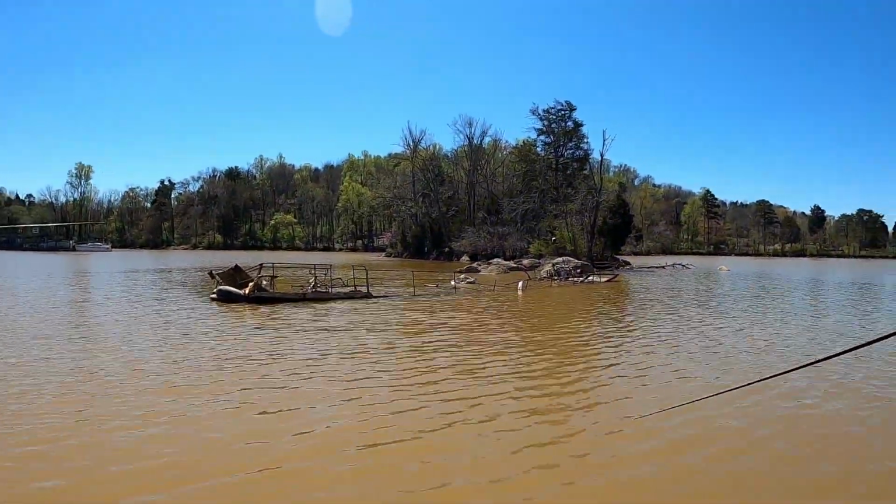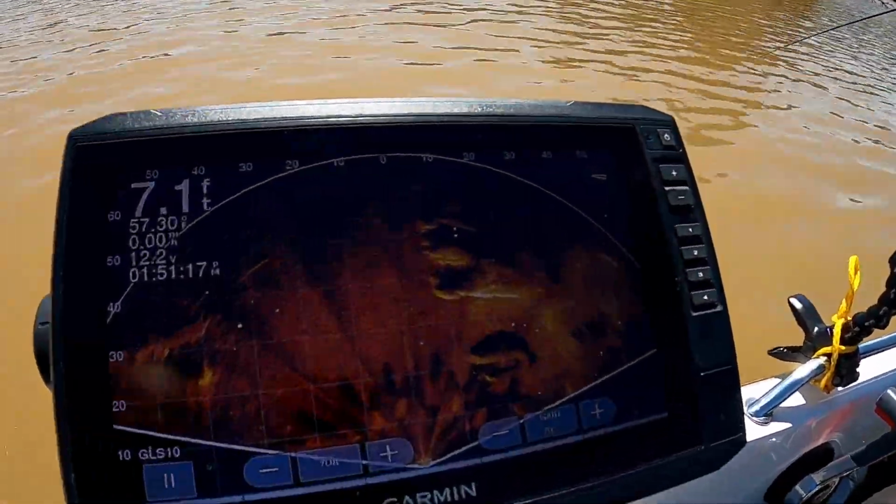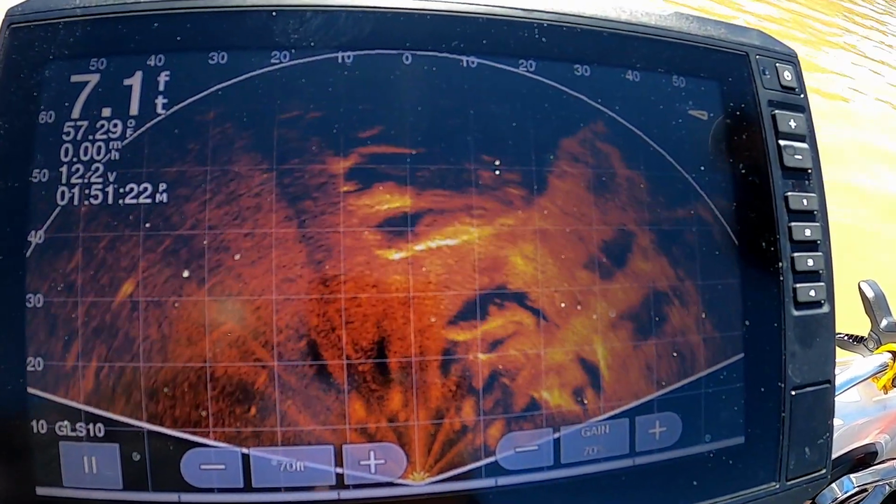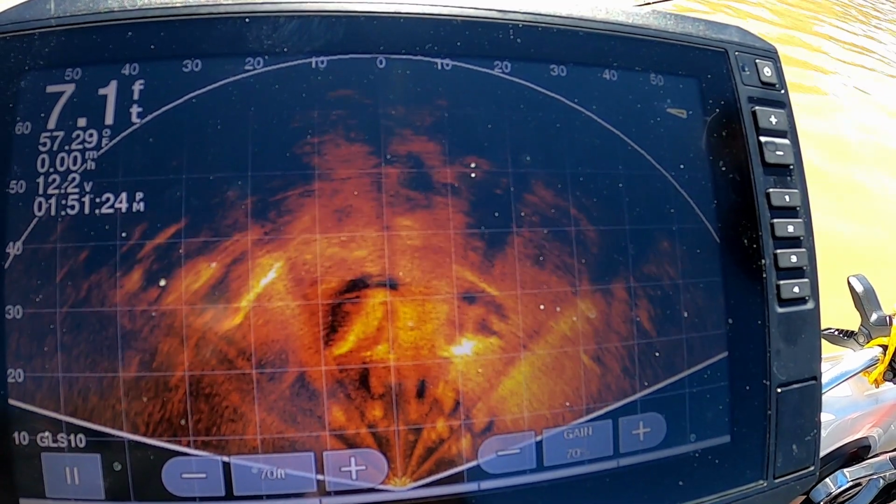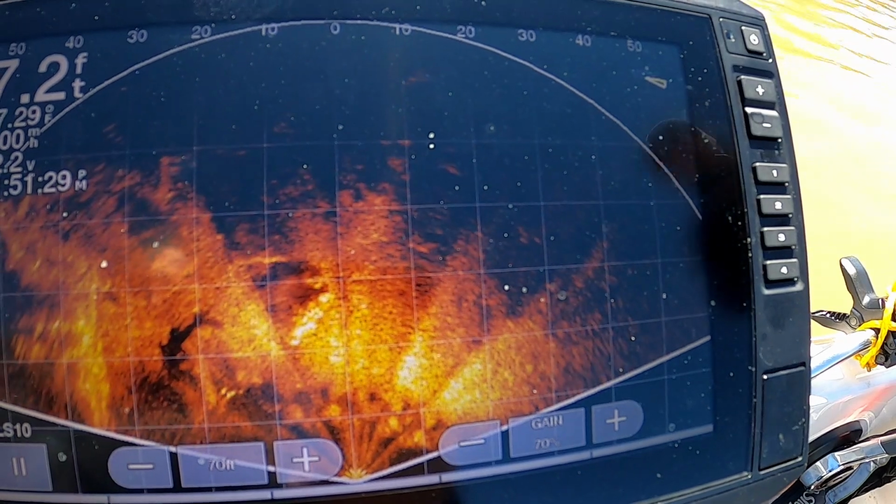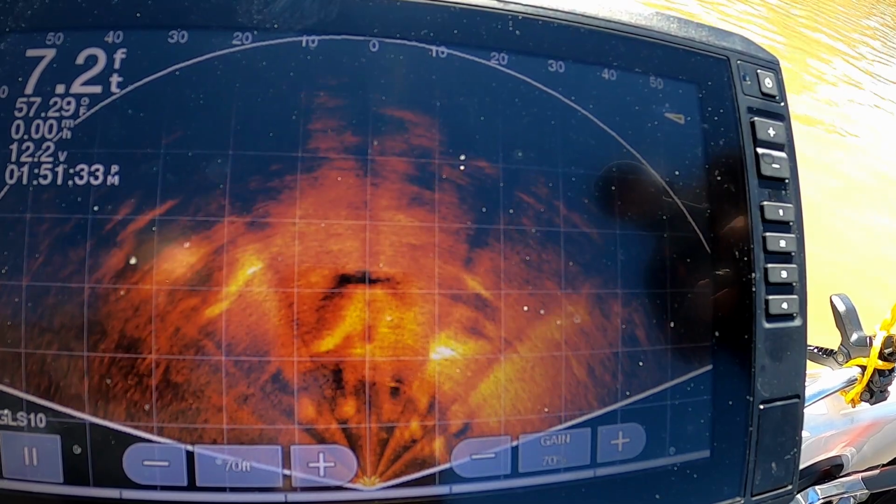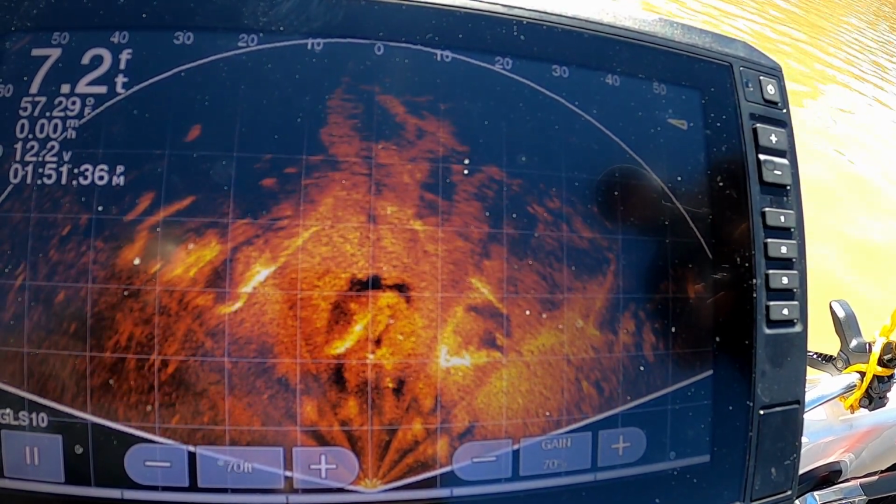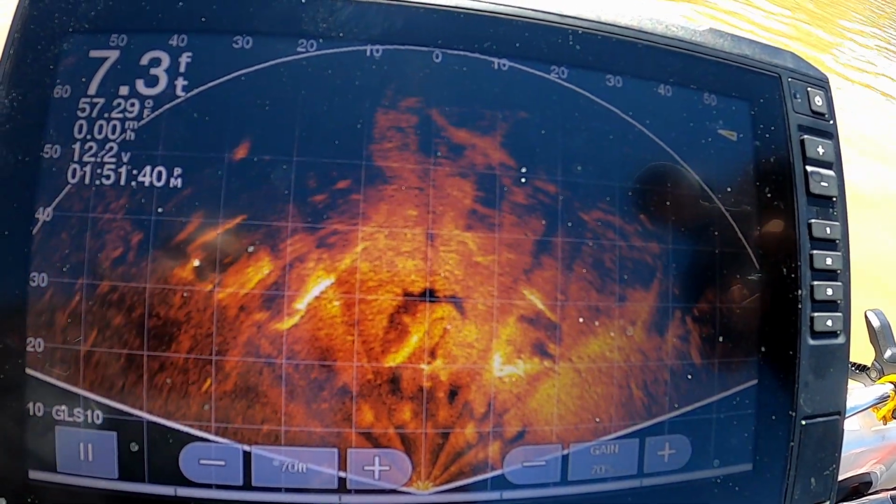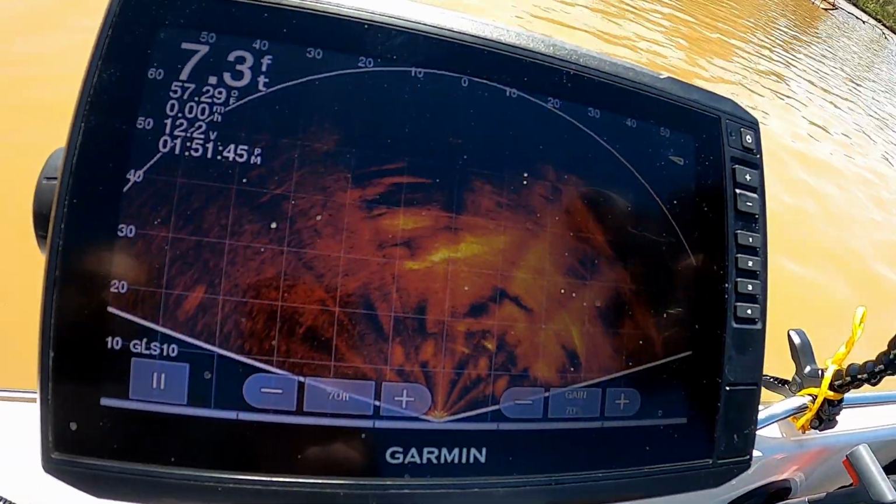Chunk rock. There's actually a sunken ship here, and here is the perspective view. All the rocks underneath. I see anything swimming around. There might be something right here. Looks like it, which is almost underneath that boat. Alright.